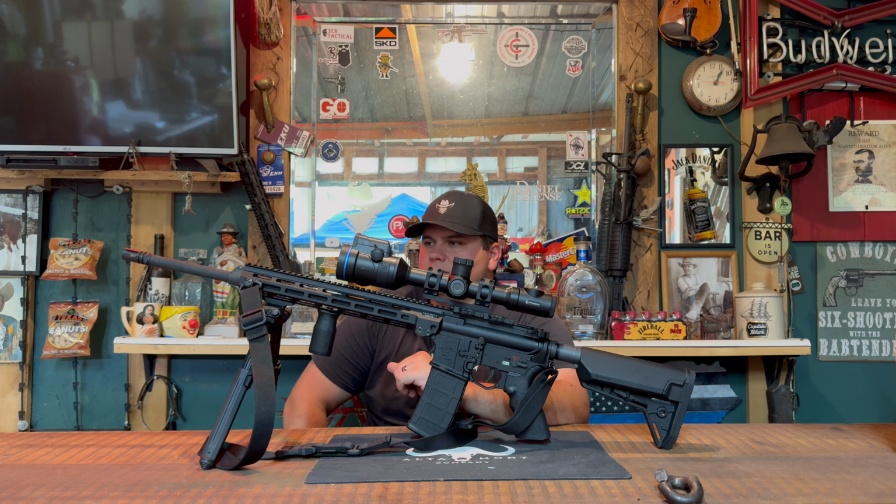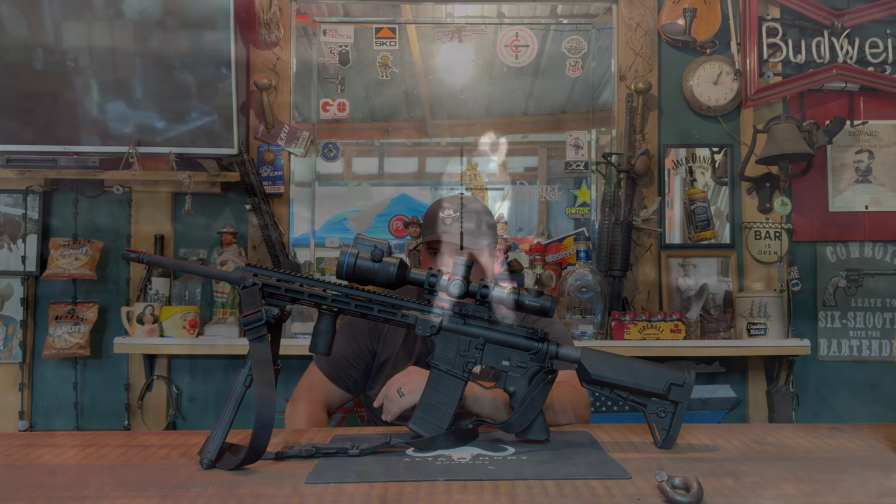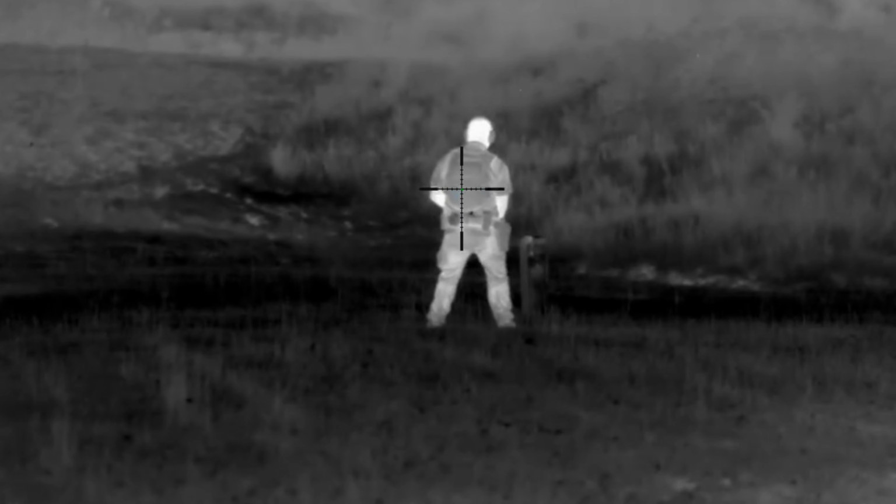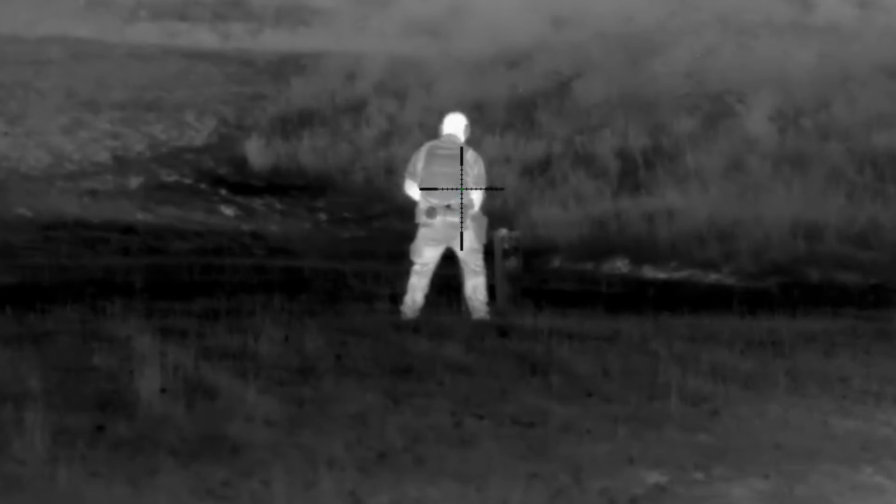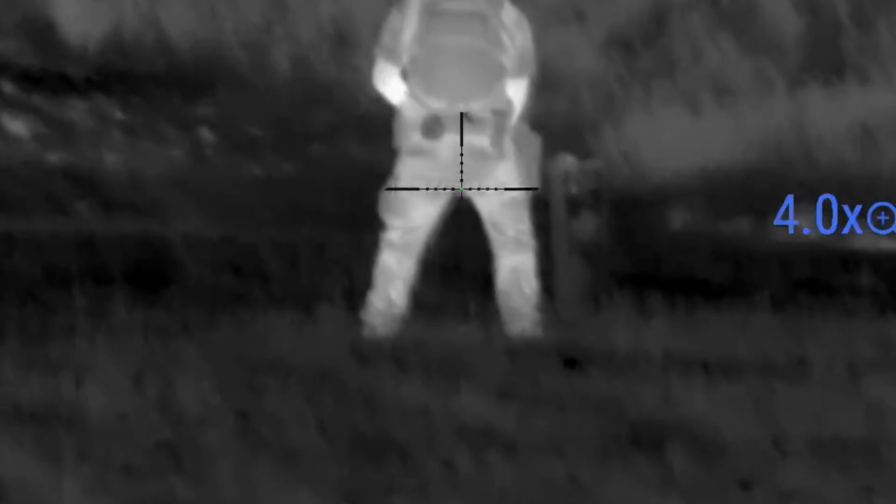So that being said, this is a little bit of a funnier video we're going to insert right now. The gun had the bolt out of it, so it was 100% safe. The guy walking down range saw that the gun was safe as well. The bolt was out of it, so it could not function any way, shape, form, or fashion. But you can see what a guy looks like when you're looking through this scope.